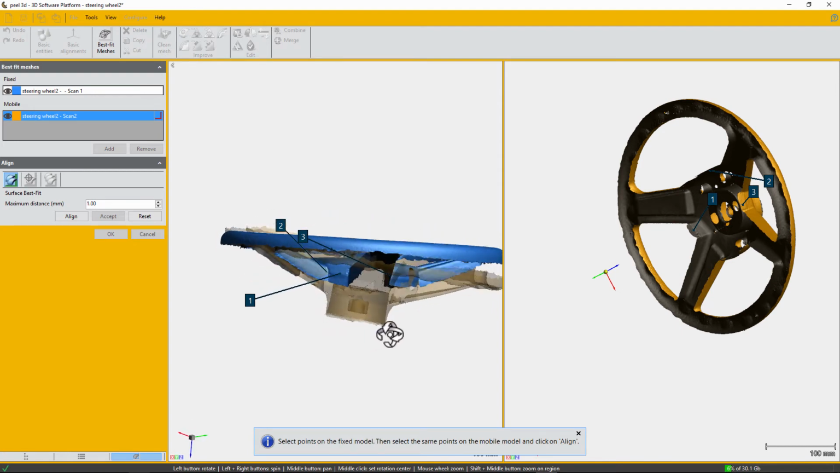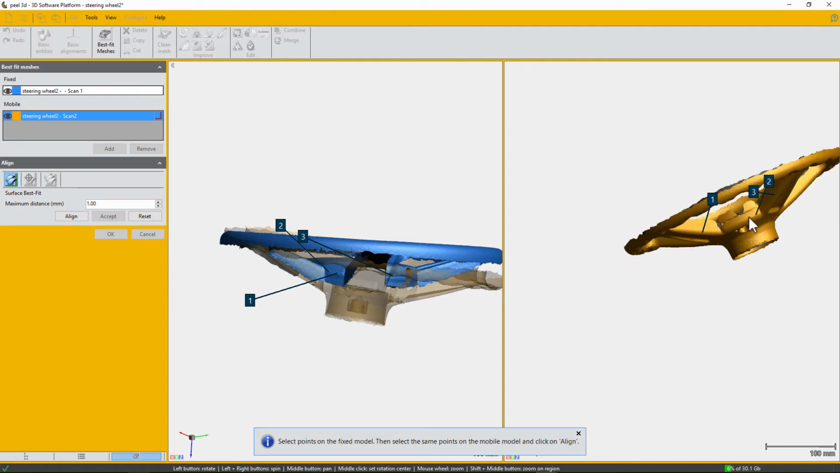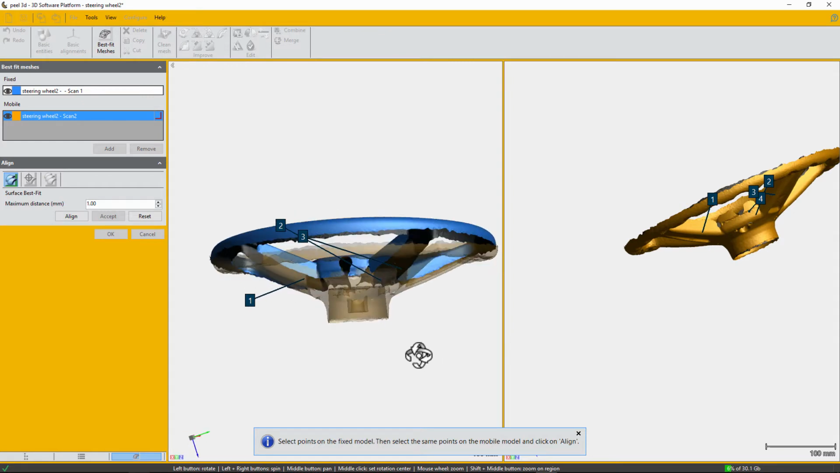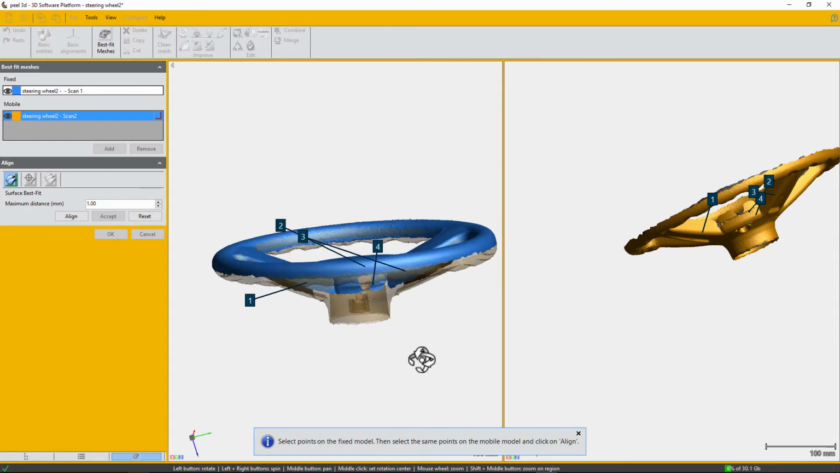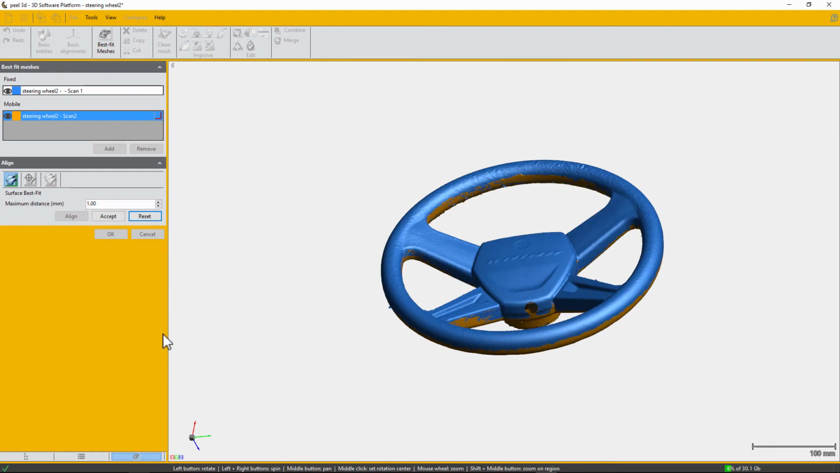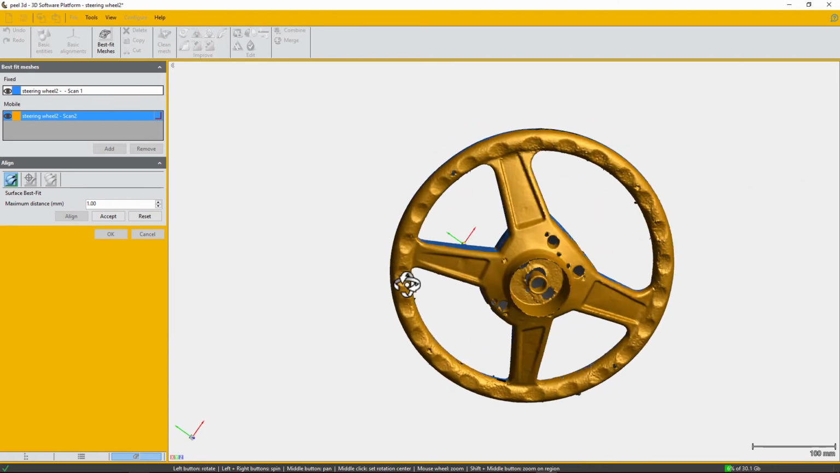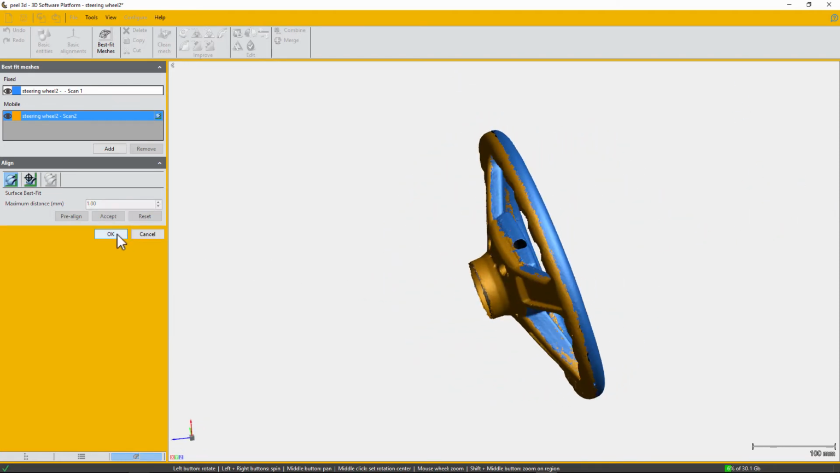And if you have something like this, what you can do is add another point. The minimum number of points is 3, so you can add one more just in case, and put that to the bottom here. You can see now it looks better. After this, you click align and let the computer align those files together. And once you're satisfied, you click accept and you click OK.